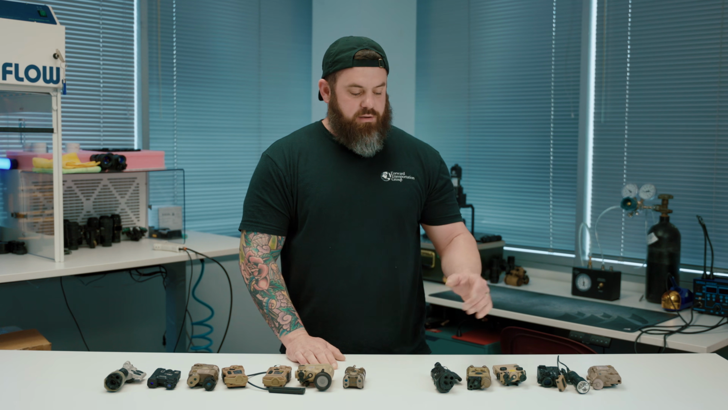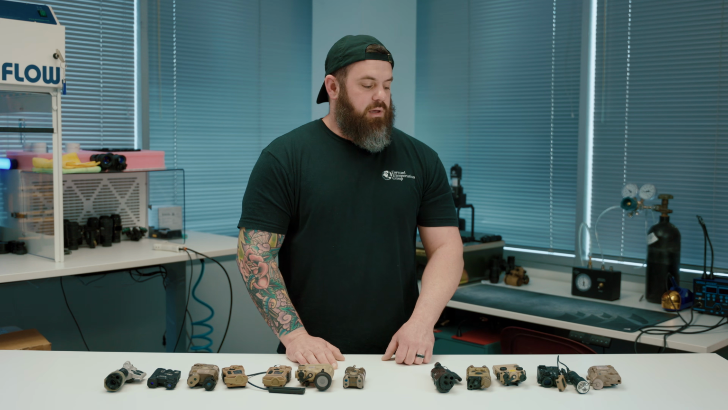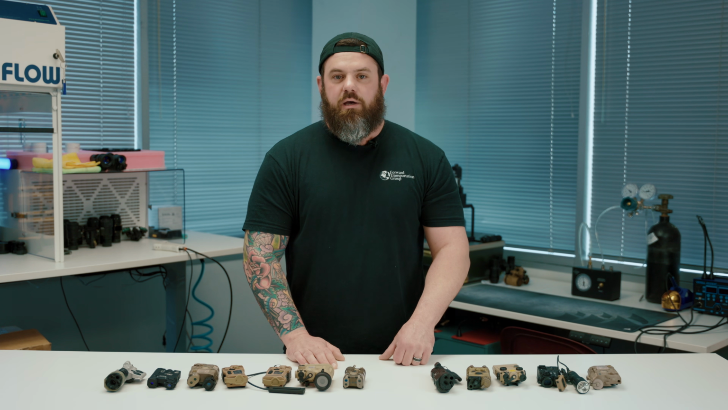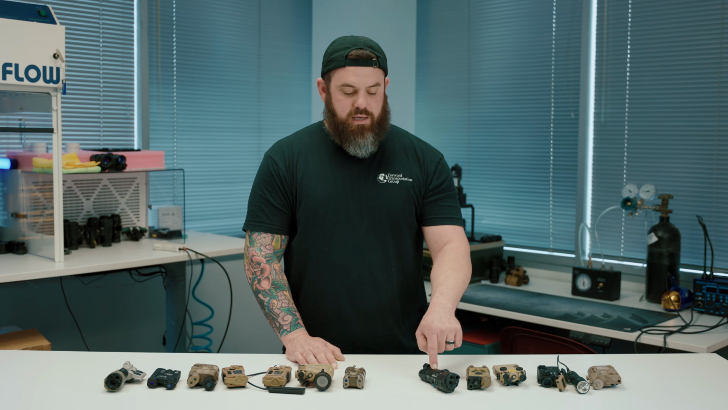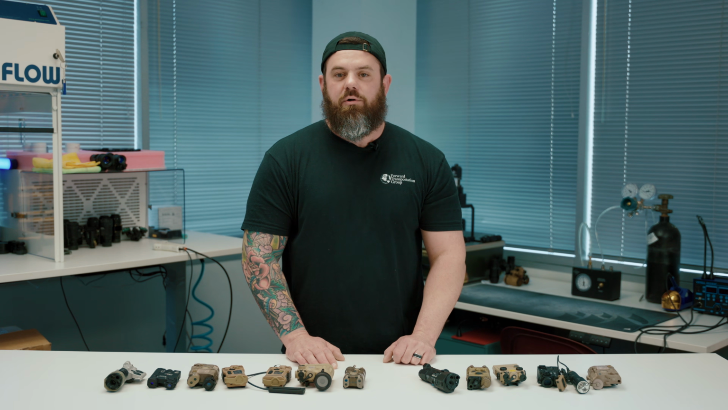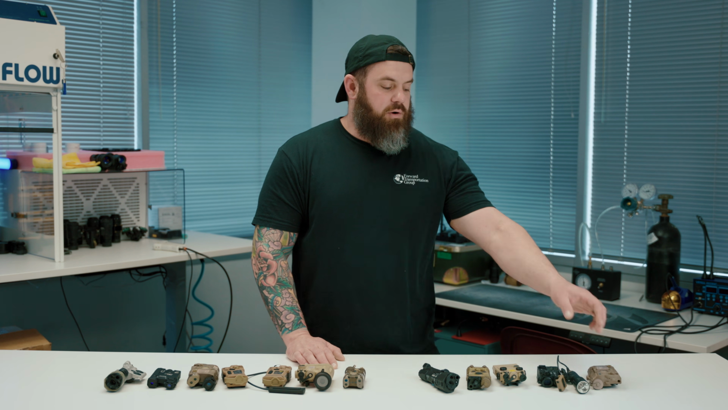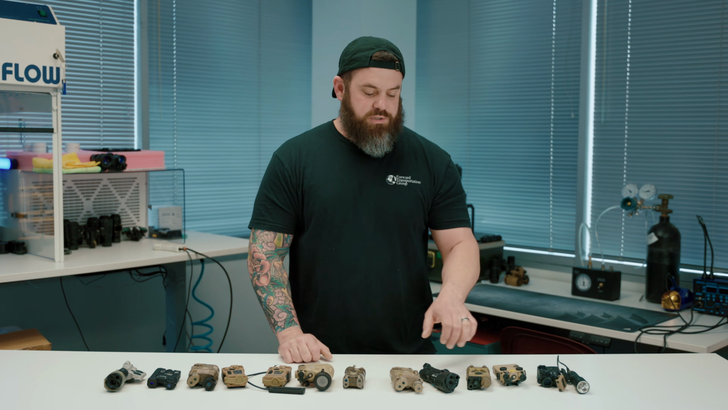Now we have gone out, and I had to ask for some favors and accost some people, make some magic happen. We were able to get a hold of a Mawl DA. Thanks to Farva over at GP Armory. We really appreciate you playing along. We'll send you that liter of cola that you've been asking everybody for. Oh, and he also sent us this LA5 UHP. So we really appreciate that.